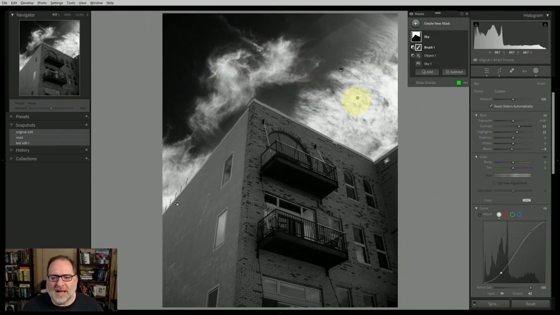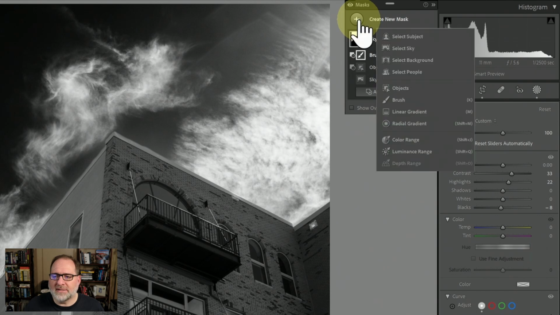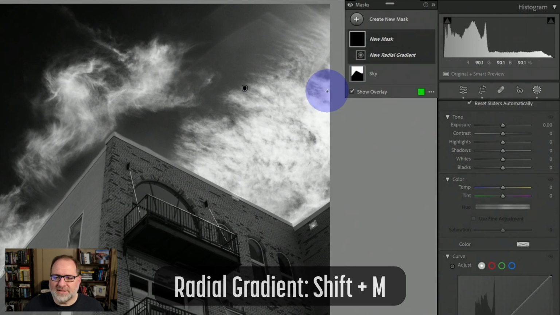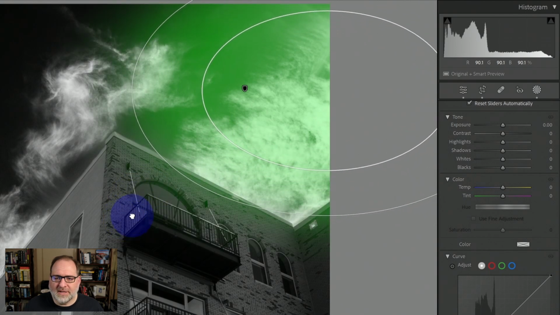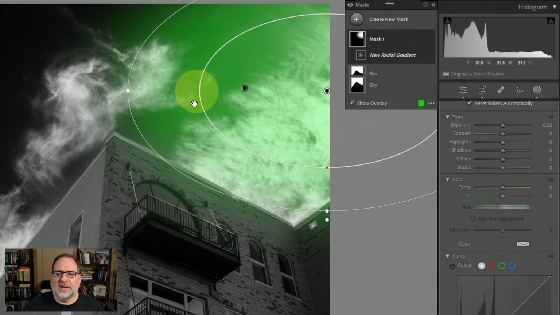Now I need to work on the right-hand side of the sky, and I'm going to create a new mask for that. So let's go to Create a New Mask, and I will select that, and then I'm going to select Radial Gradient. And so I'll start here on the right-hand side of the screen, and I'm going to click and drag and draw kind of a circle roughly here. I don't want to get too much into the building, but I want to cover the brightest spot of the sky here.